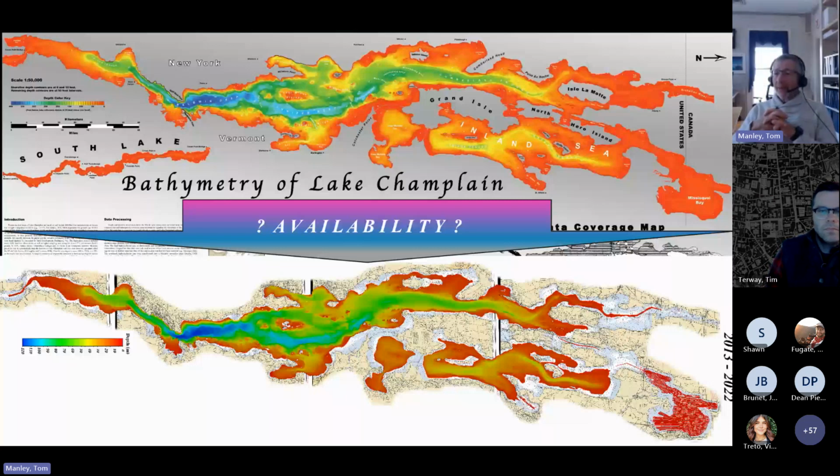So all three are extremely important to utilize when you're thinking about pulling up some kind of shipwreck from the bottom of the lake.